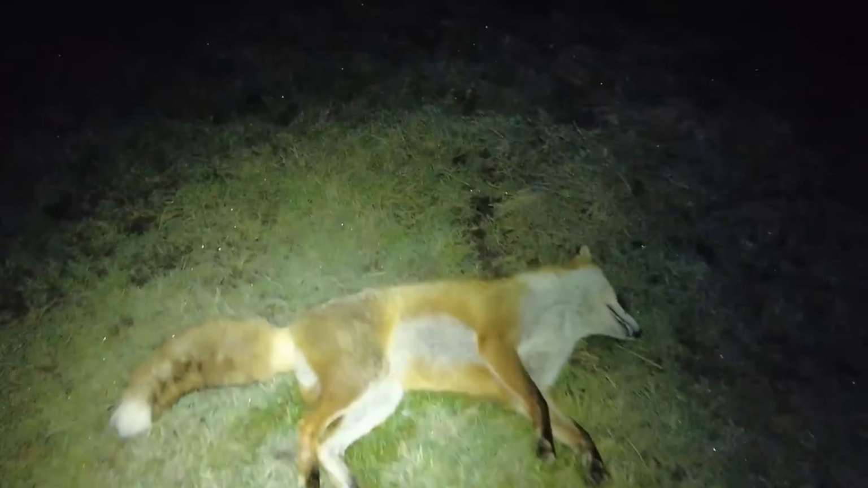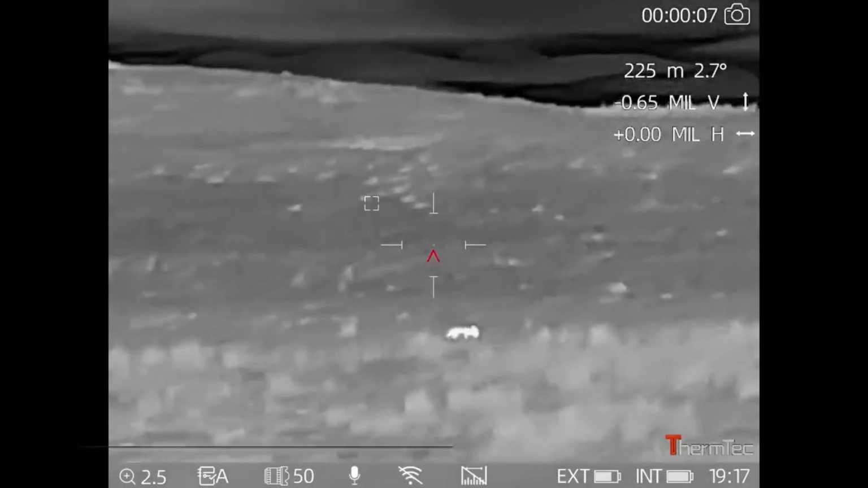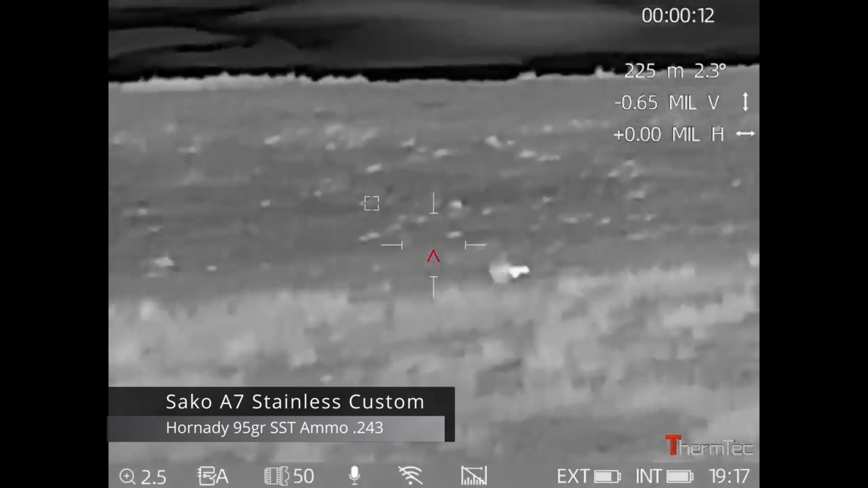So let's see what that is. Yep, we've got a dog. Out looking for a mate, probably. He's a big lad, got a nice head on him. And as you can see, it's starting to come in. So I'm going to keep doing that, just every now and then, see what happens.